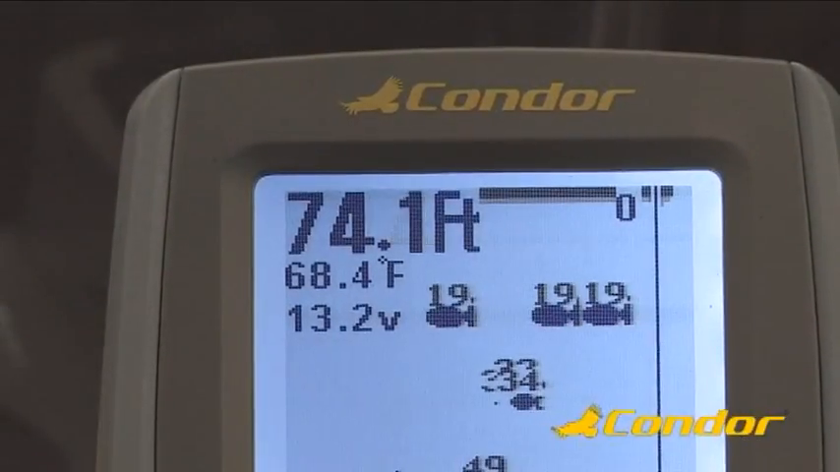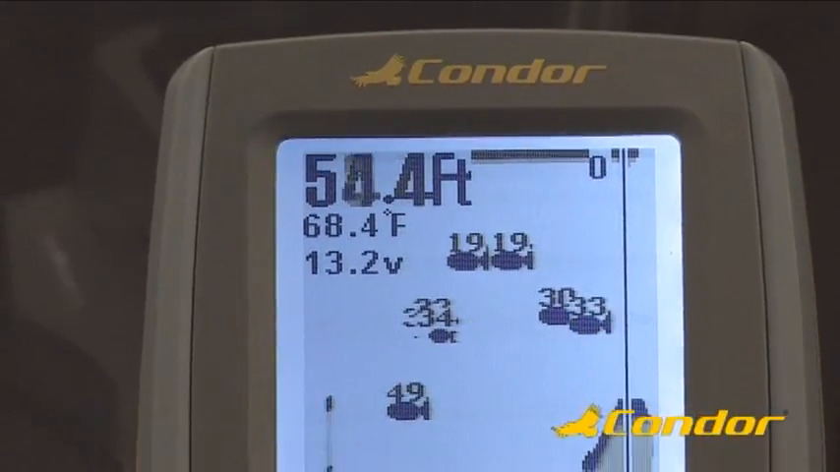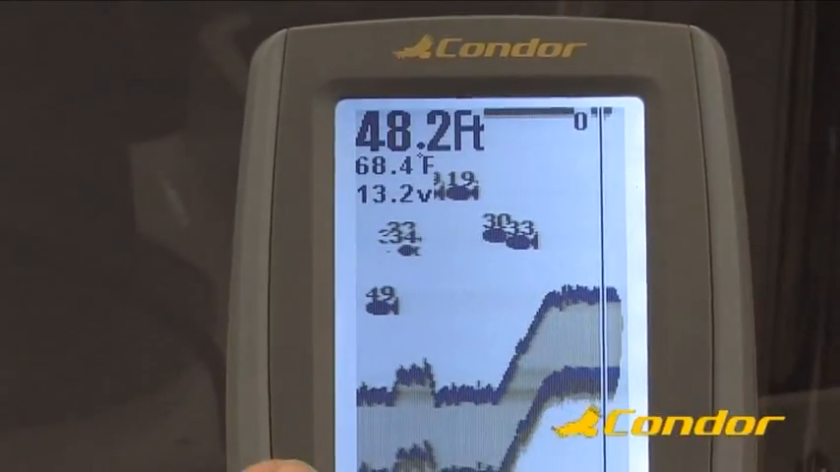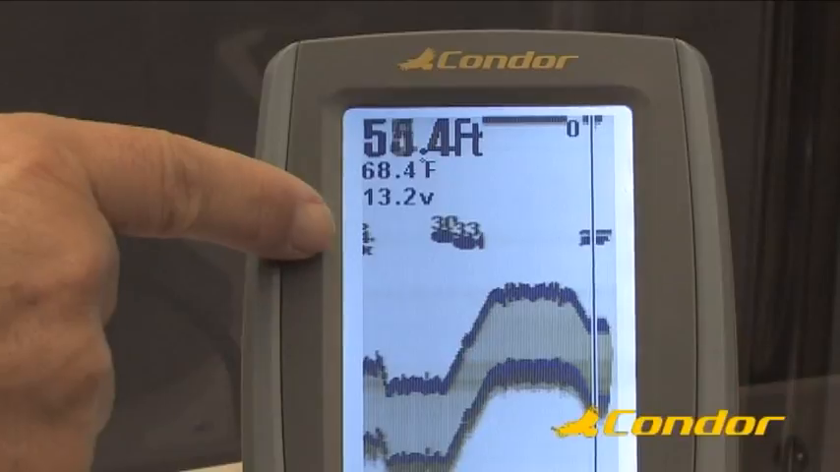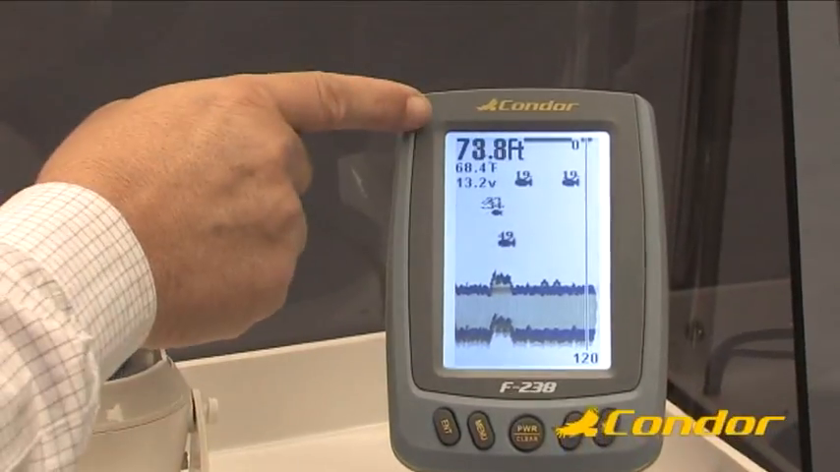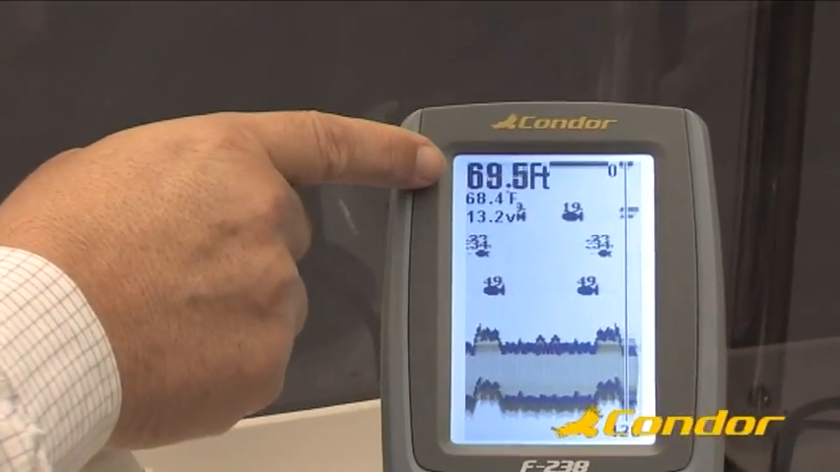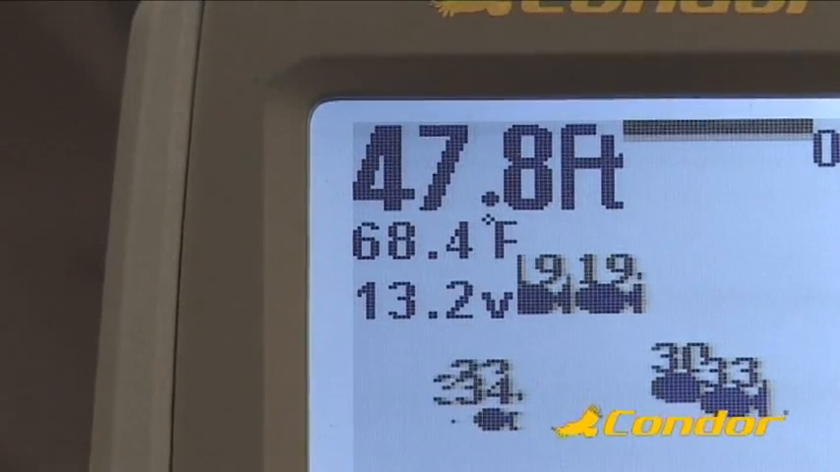After a few seconds, the image will begin to scroll across the screen from the right to the left, showing the bottom contour, the water surface line, and of course the suspended targets in between. On the top left corner, 3 large digital readouts will appear. They indicate the depth, the water surface temperature, and the voltage.